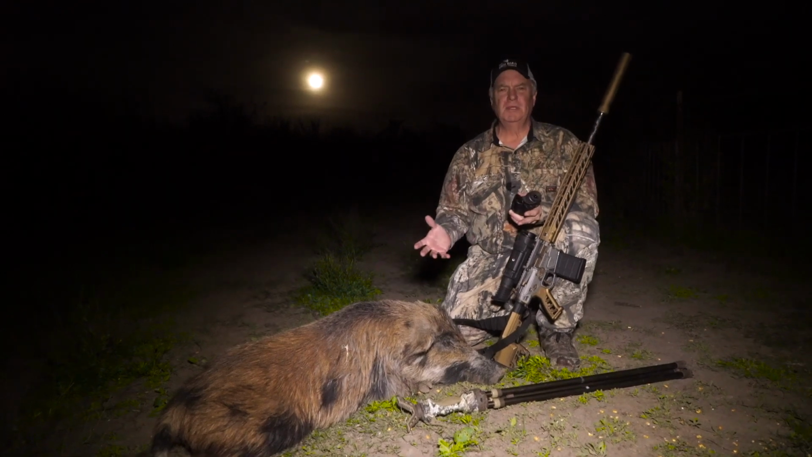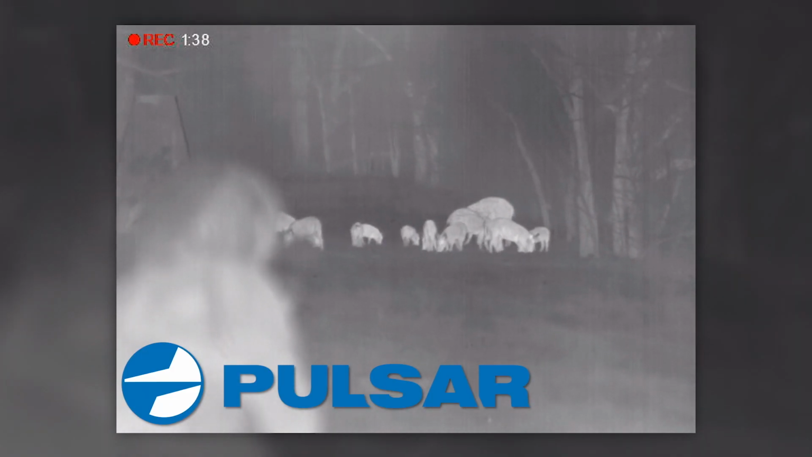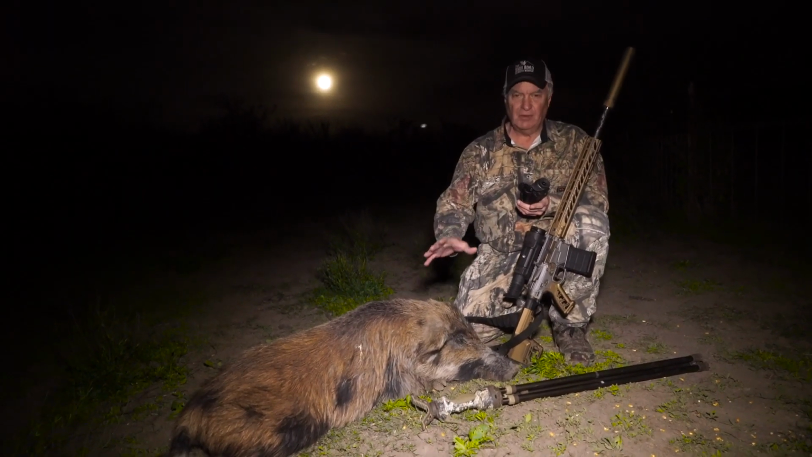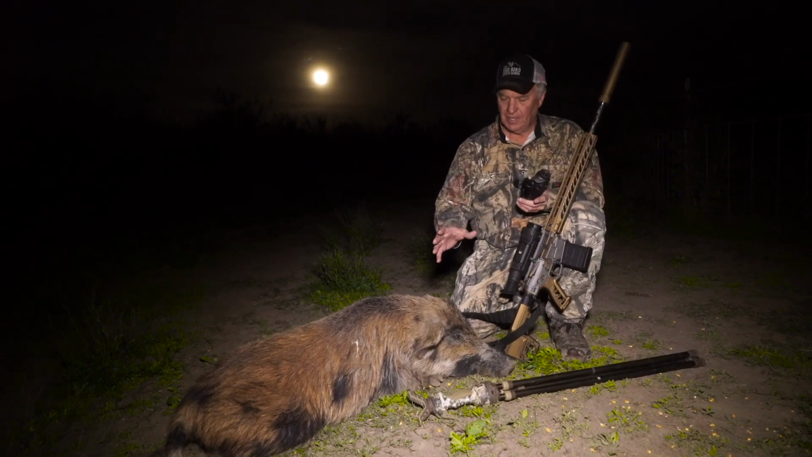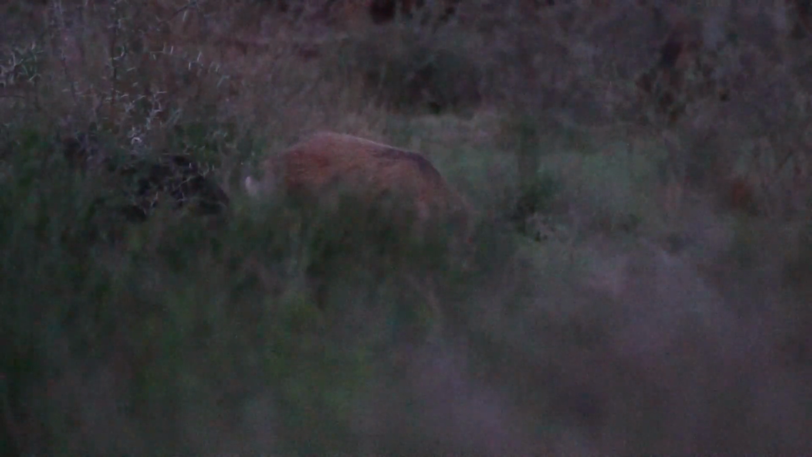Hogs are nocturnal, especially when they're heavily pressured, and just about every place in Texas heavily pressures them. And it's for that reason I was hoping that we're going to be able to actually get a shot on video with a regular video camera of taking a hog out. Now these hogs came in right at dark.